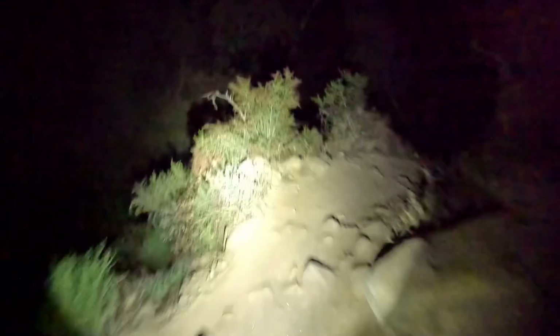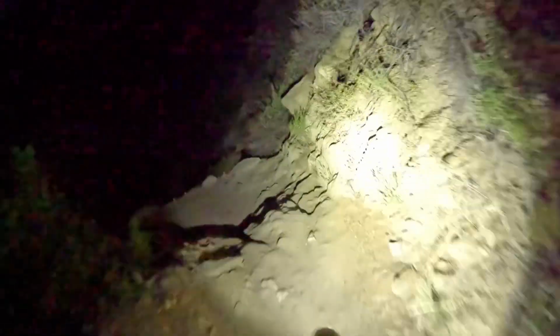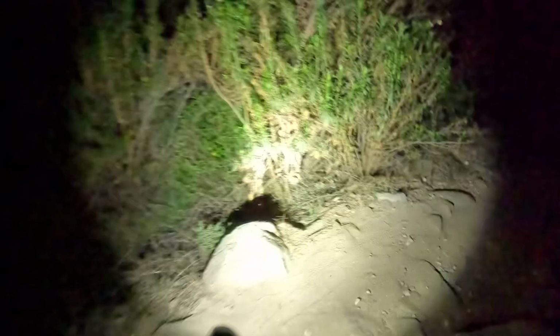That's getting ground down there and getting really narrow around the edge. I like doing that little extra over. It's a nice line. That's the most technical turn, I think, to stay clipped in.